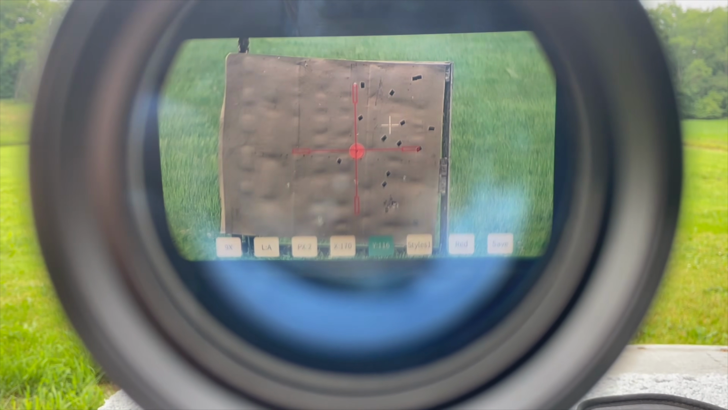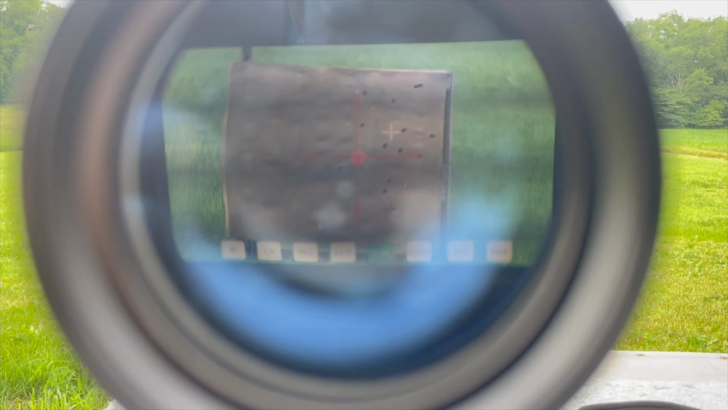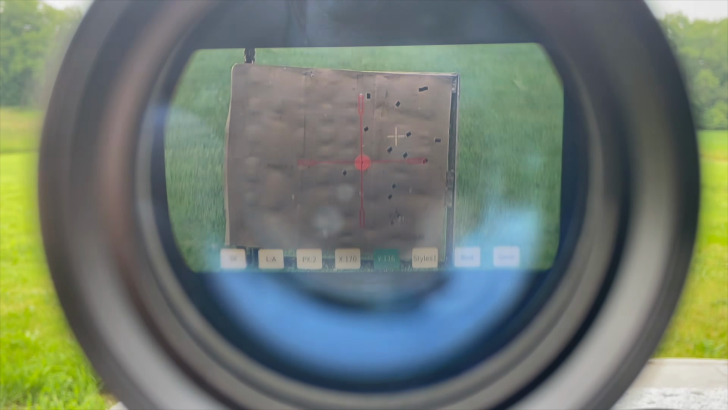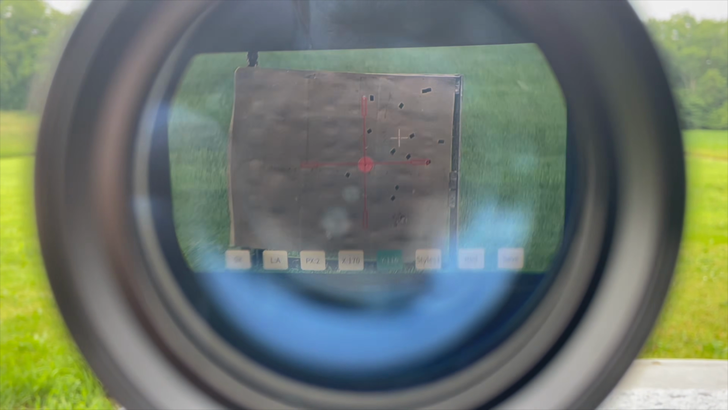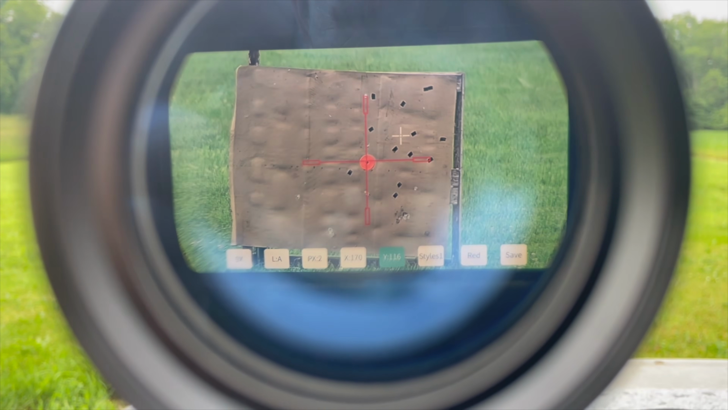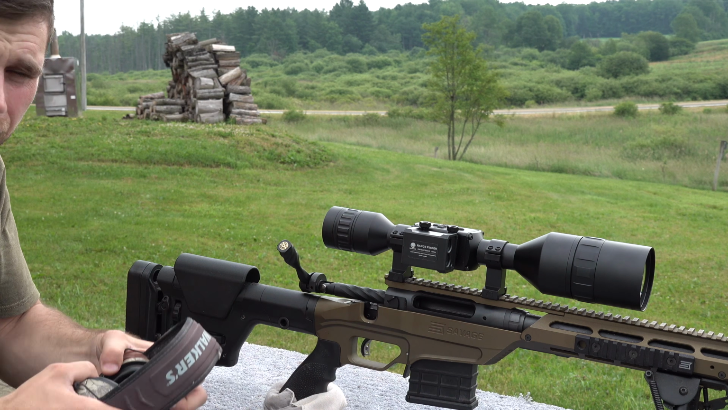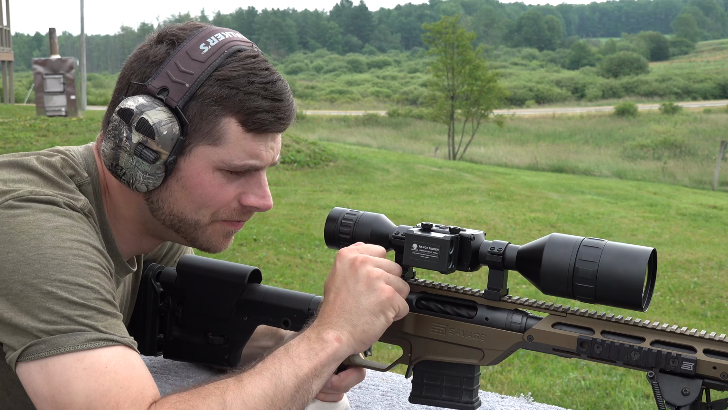Okay, so you guys can see the actual crosshairs are on the center of the target, and the little white crosshairs I moved up to where the round impacted. Now I'm going to save that setting on there, and my 0 will be right on the money. So that white crosshairs is where the round impacted. The red crosshairs is where I was aiming. So now that'll move my red crosshairs right over to where the white crosshairs are, and I'll be zeroed in 1 shot. Super handy. Okay, so this next shot should be right on the money here.